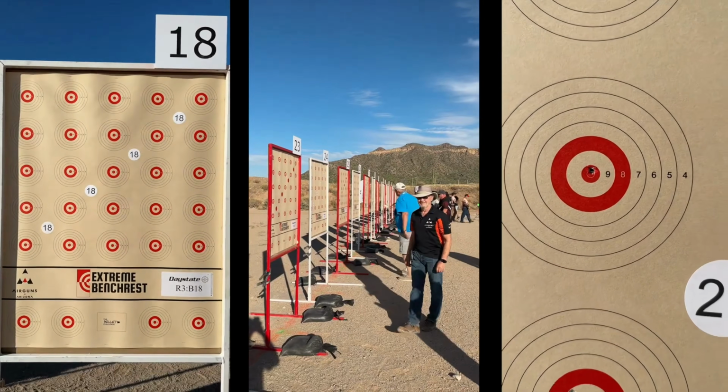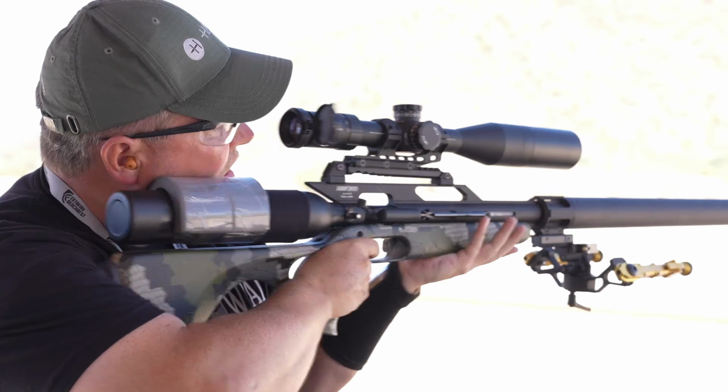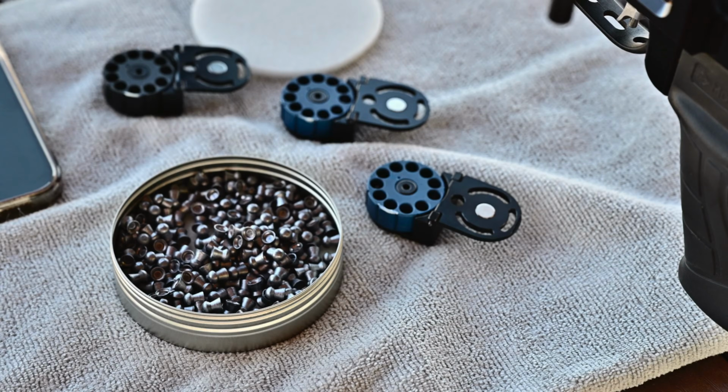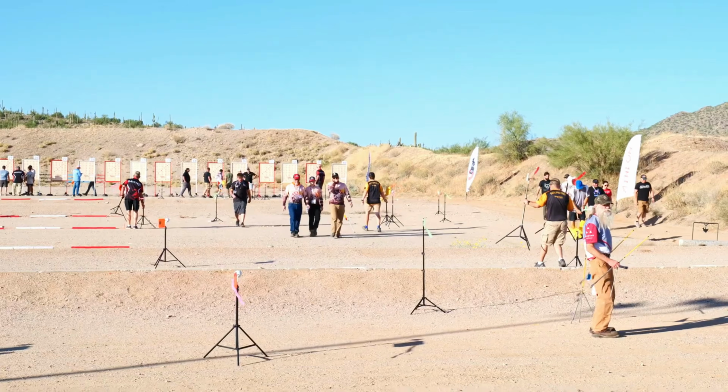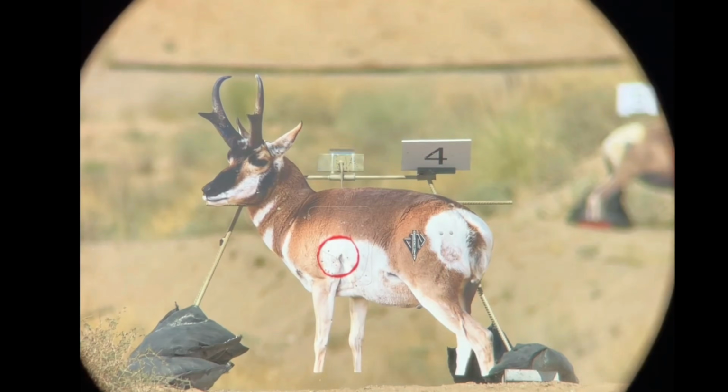There's a couple of different classes you can check out and a bunch of different events to shoot in. So this is really, really exciting, bigger and crazier than ever. So make sure you make time for this event in October. It's always the second weekend of October. So plan your calendars out and be sure to be here 2024.